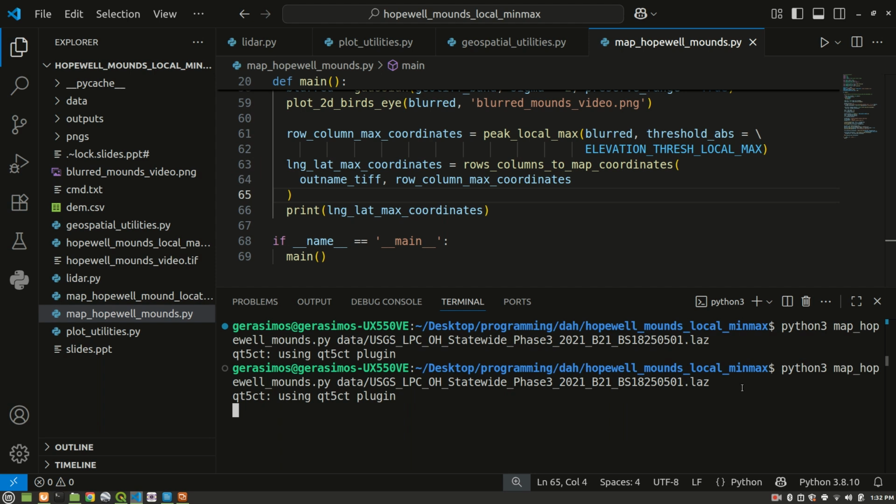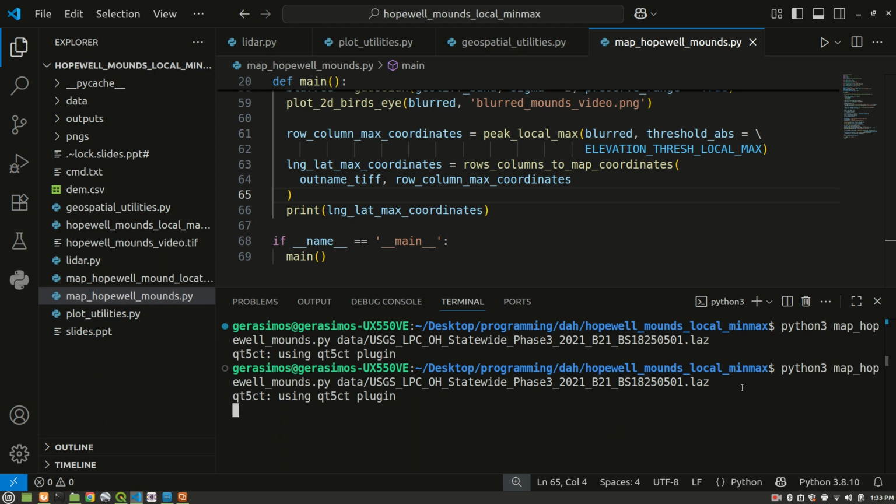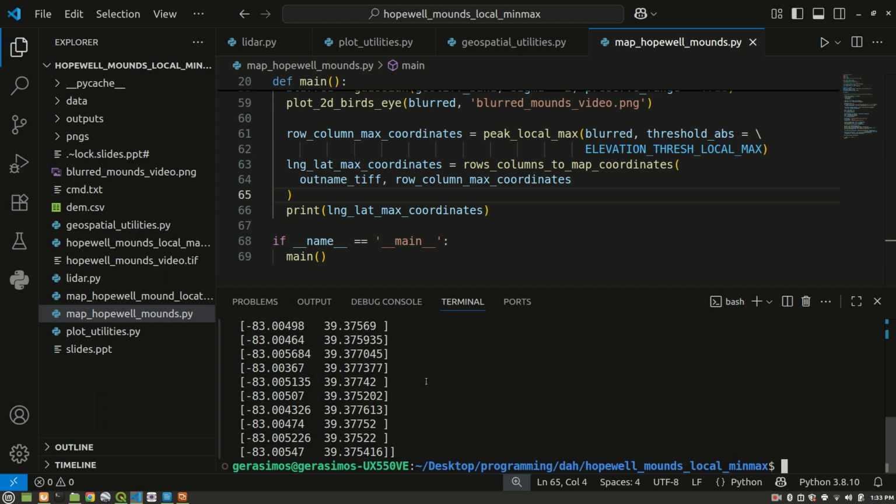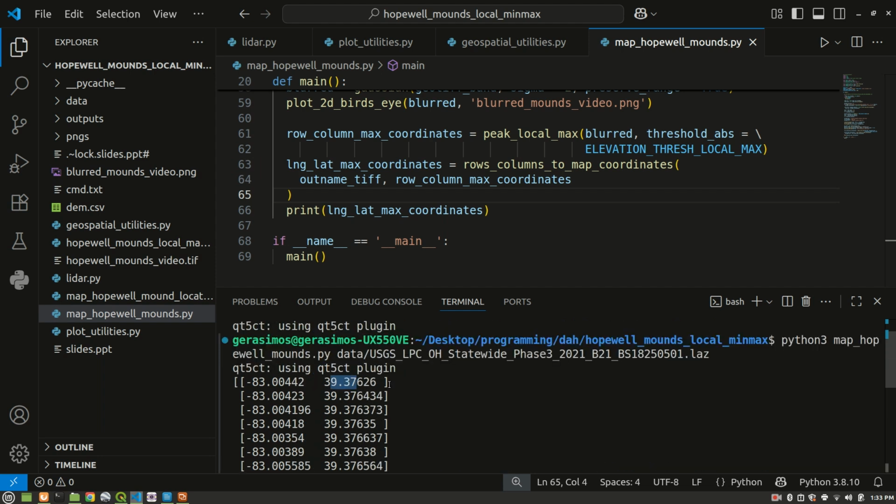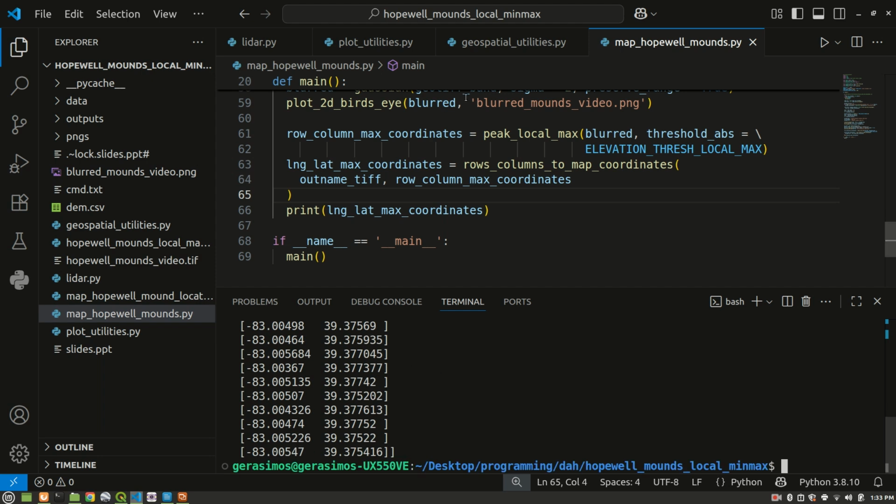Yep, we got our code running. All seems well. Okay, good. So it looks like it ran, and we hopefully got some longitudes and latitudes. The longitudes is the first column, and the latitudes. We got some longitudes and latitudes that define the locations of our mounds, right? The point locations of our mounds, the top of the mounds, hopefully, but of course the function is never perfect.